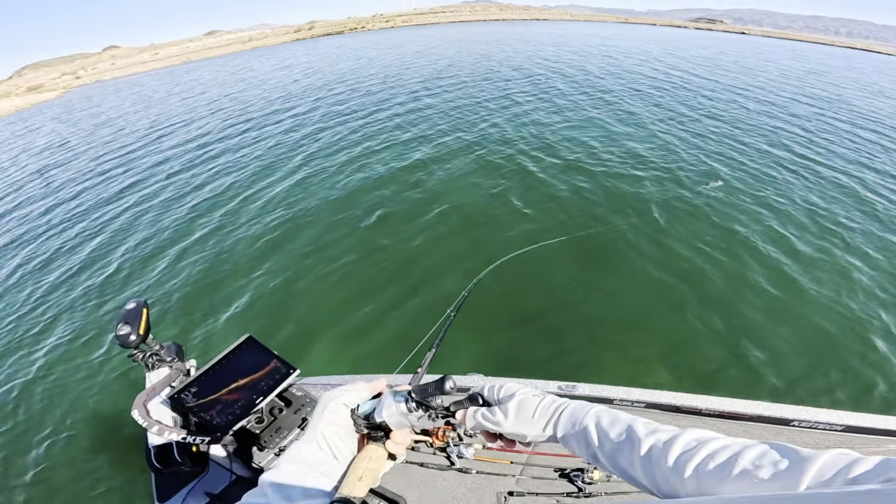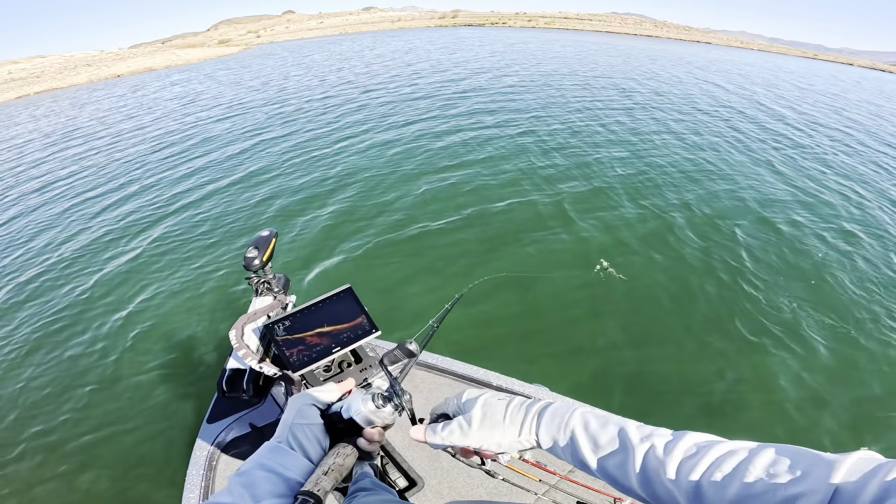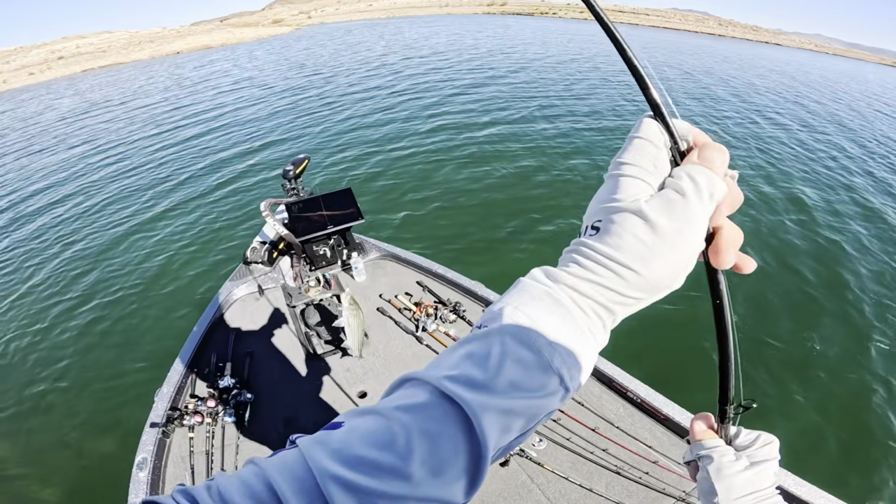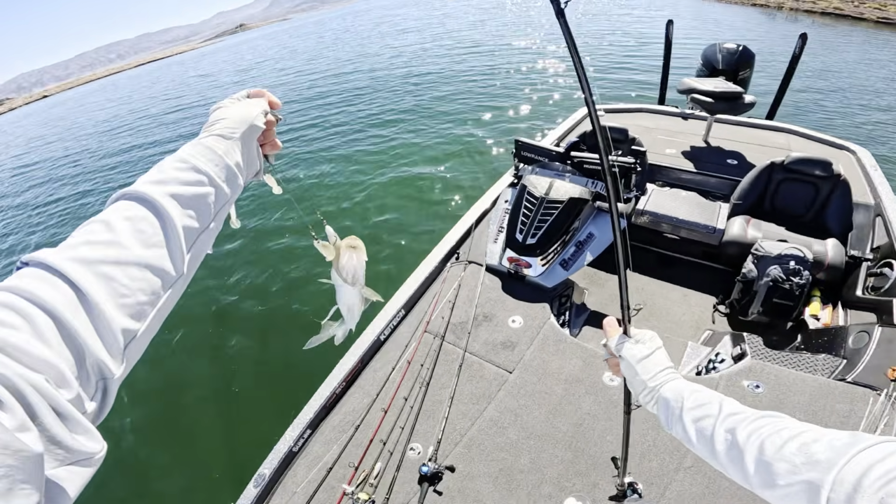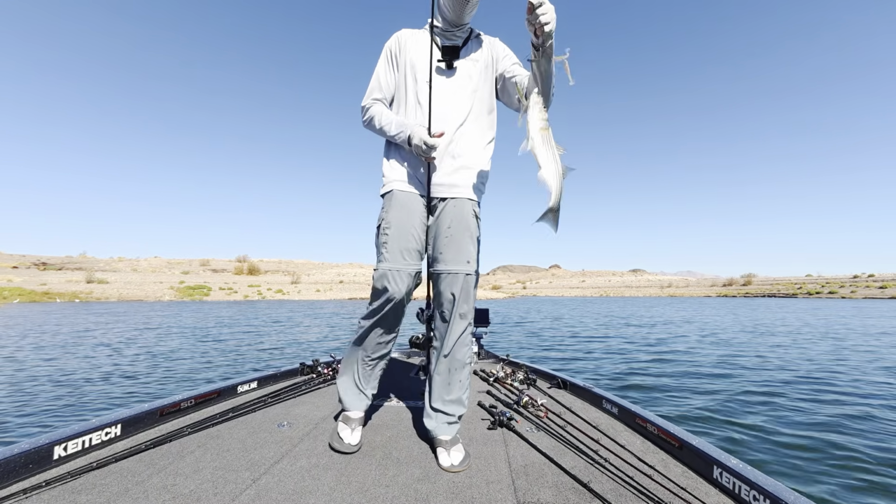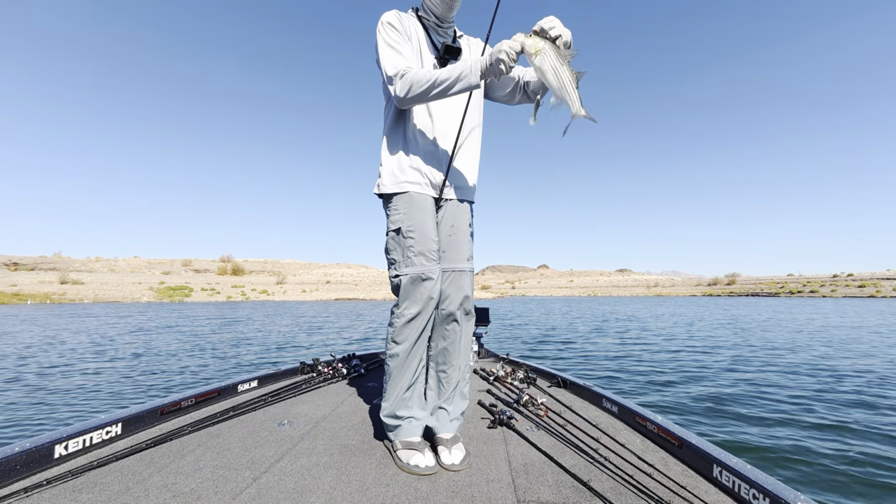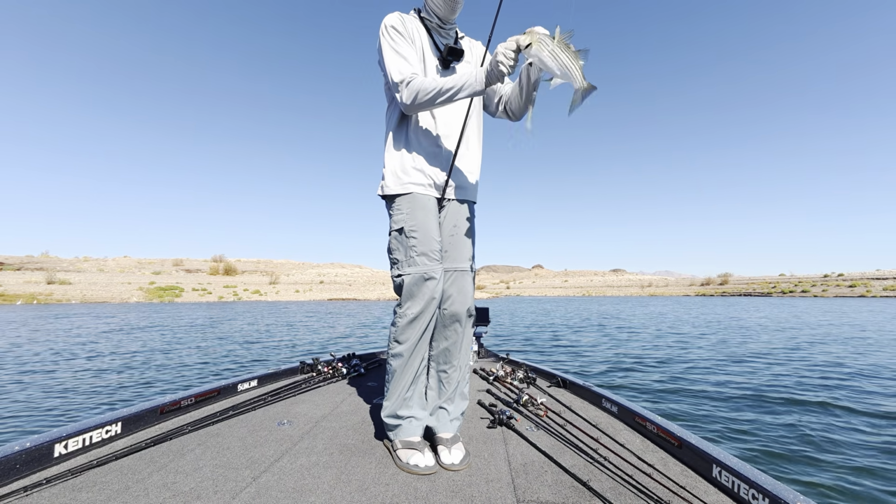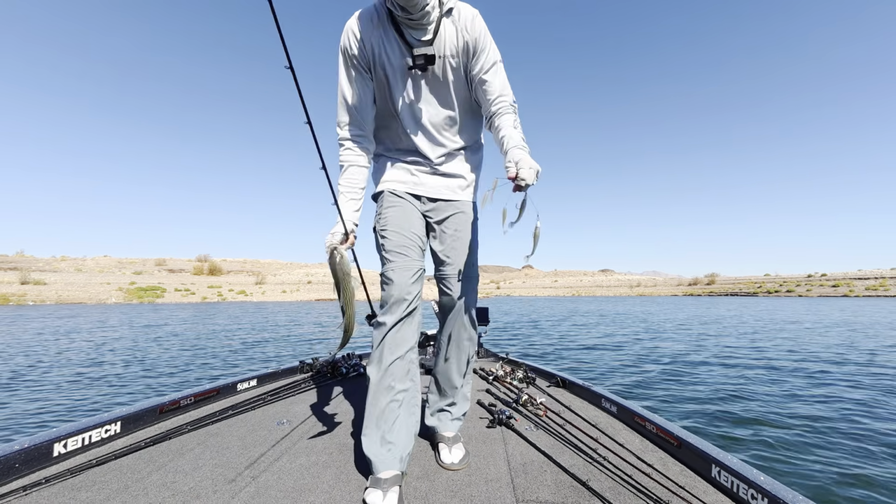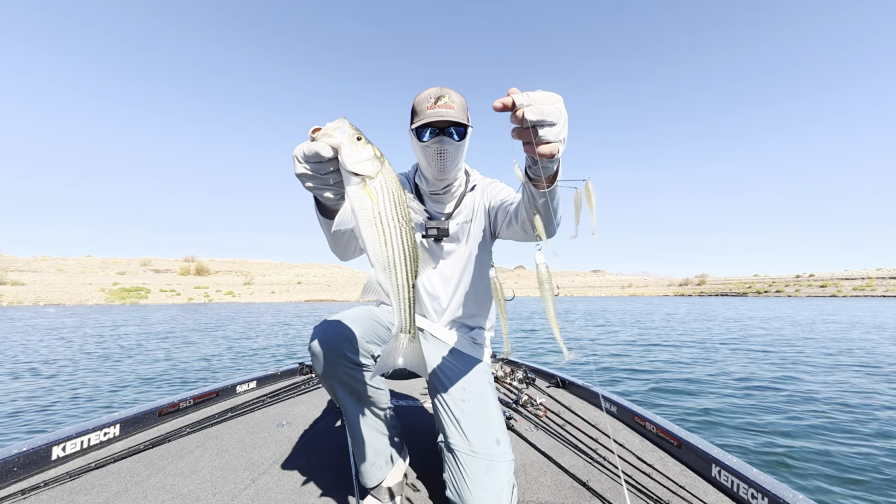That was so cool. I saw this whole school of them out here on the live scope. These fish are chewing bait right now. That's a fun bite. Striper on the A-rig. Pretty cool.